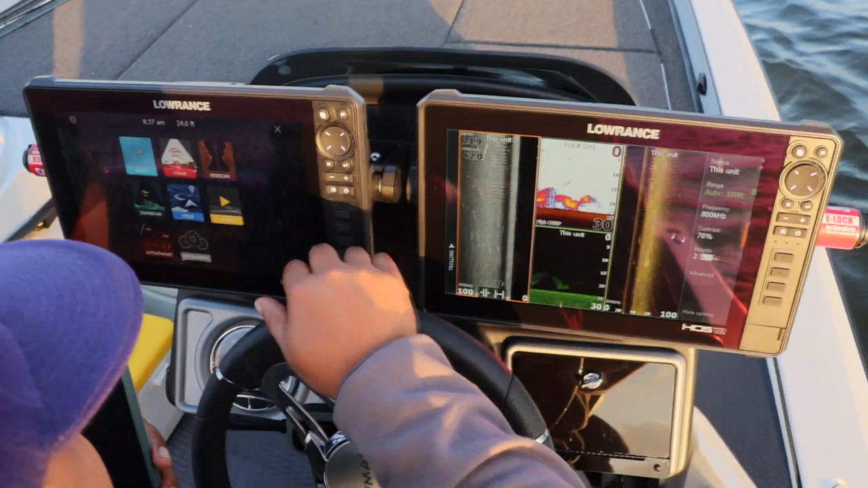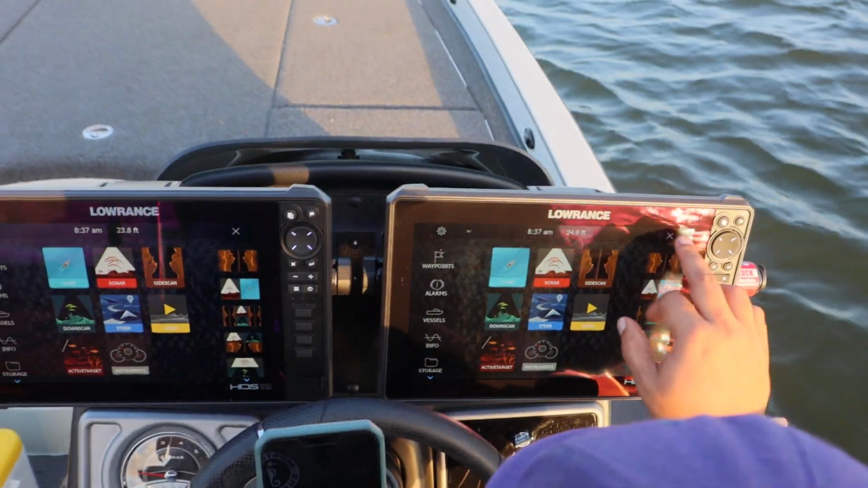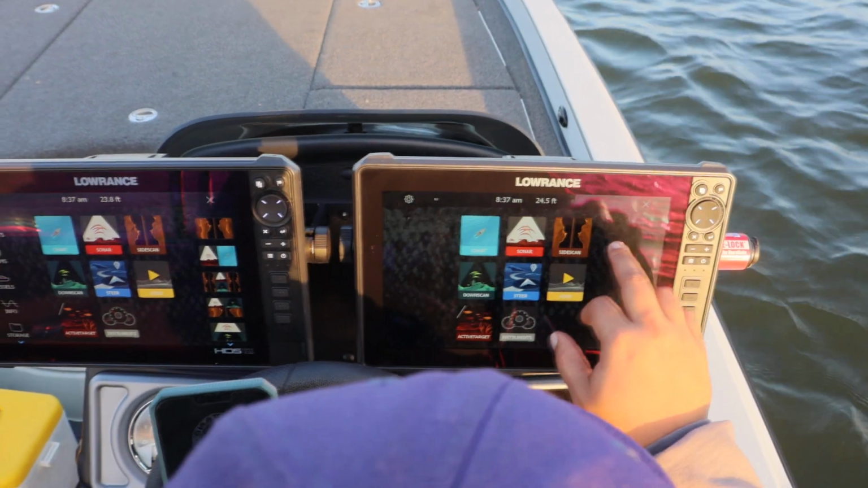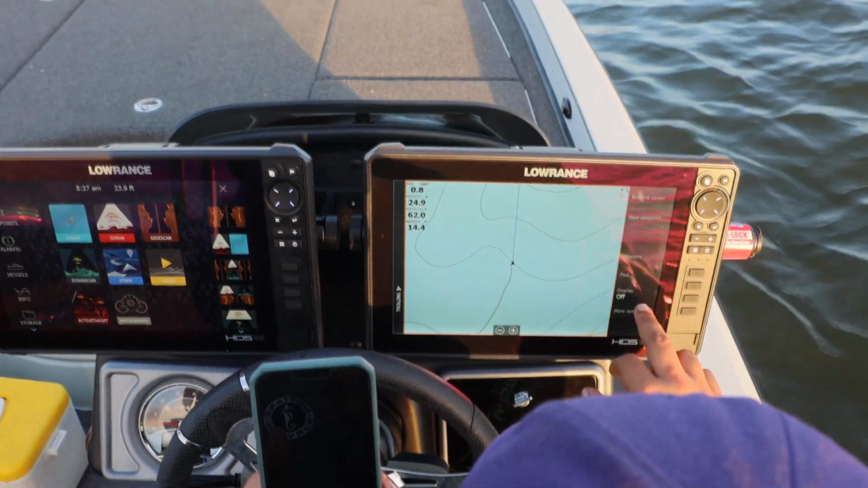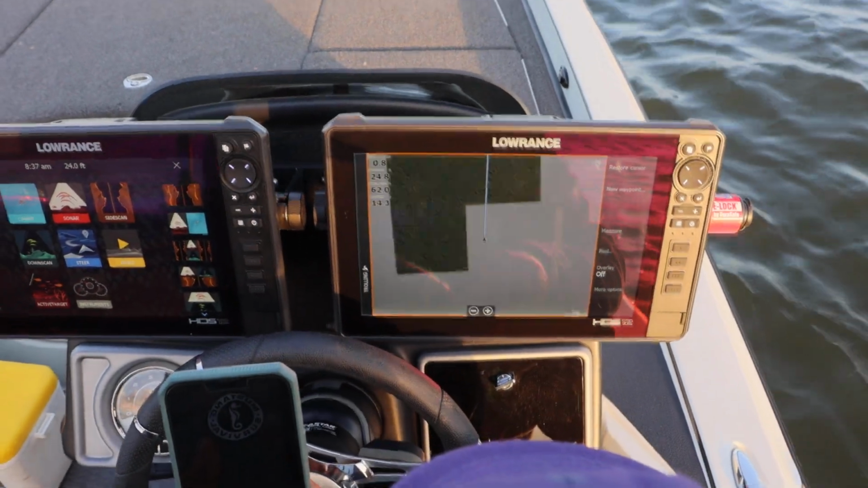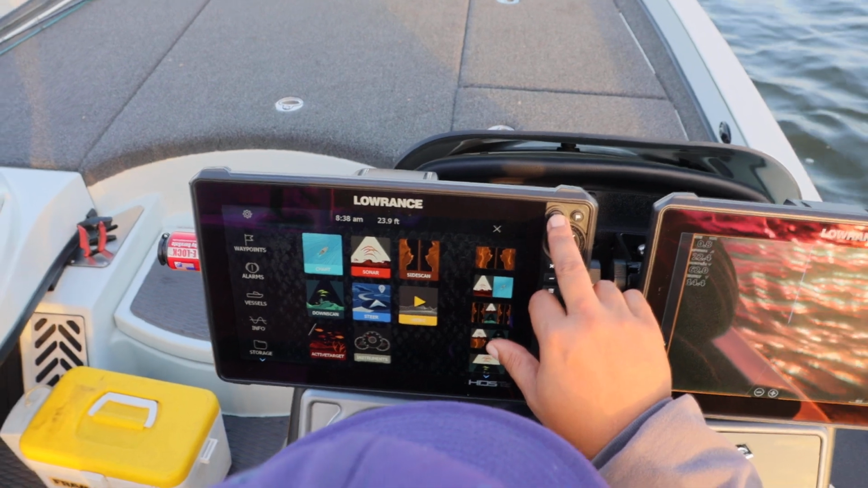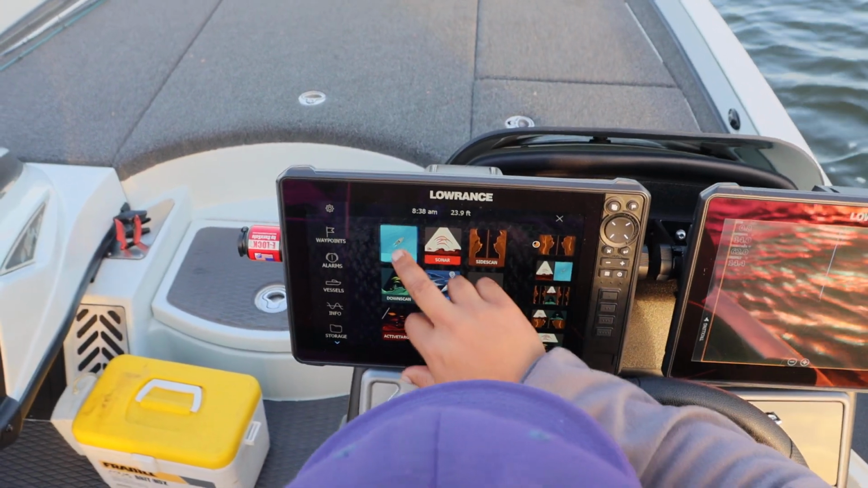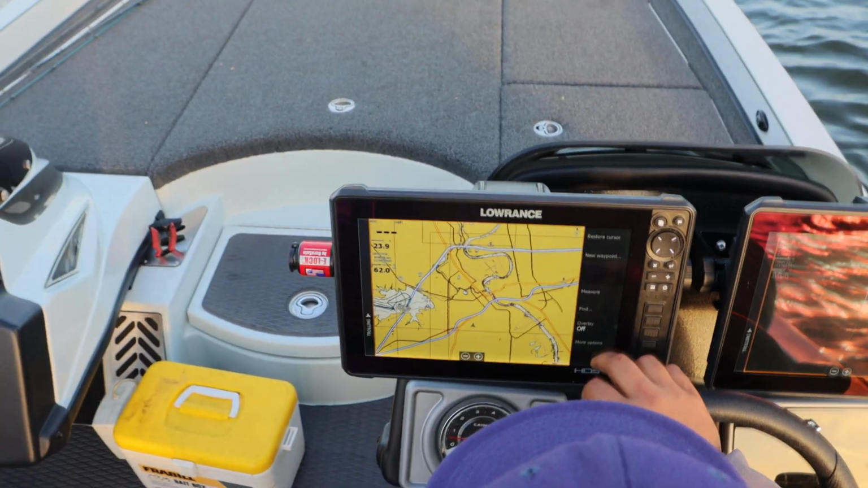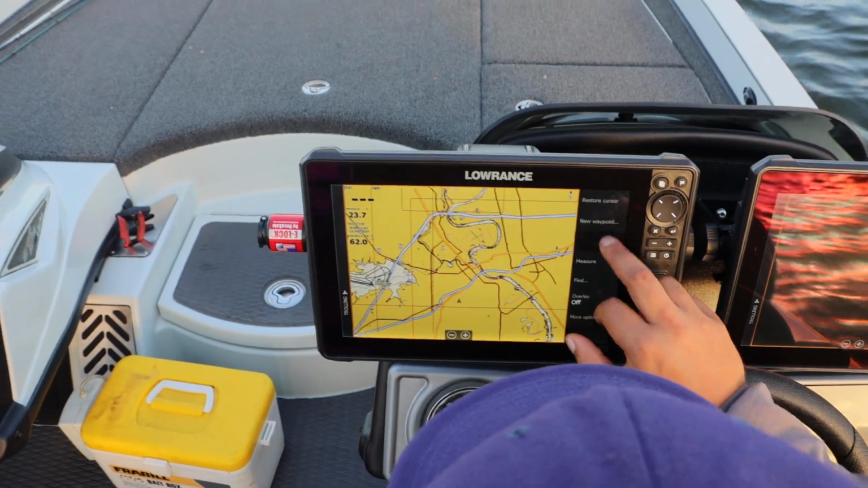Let me see if I got my charts back. Using your Lowrance chart. Lowrance. Okay, got that back. Let's see if this is working over here now. See, I'm still in Shreveport on one of these charts, man.